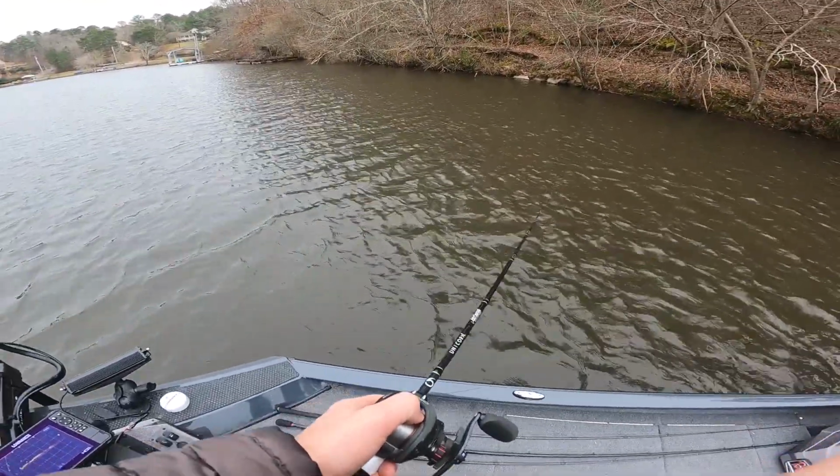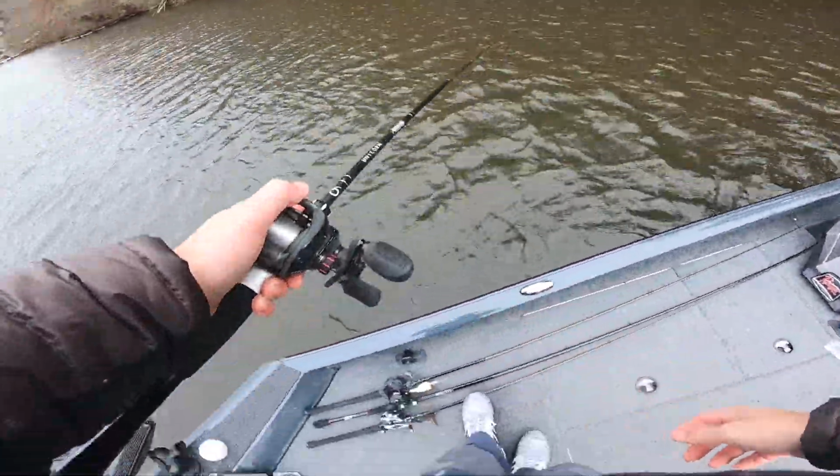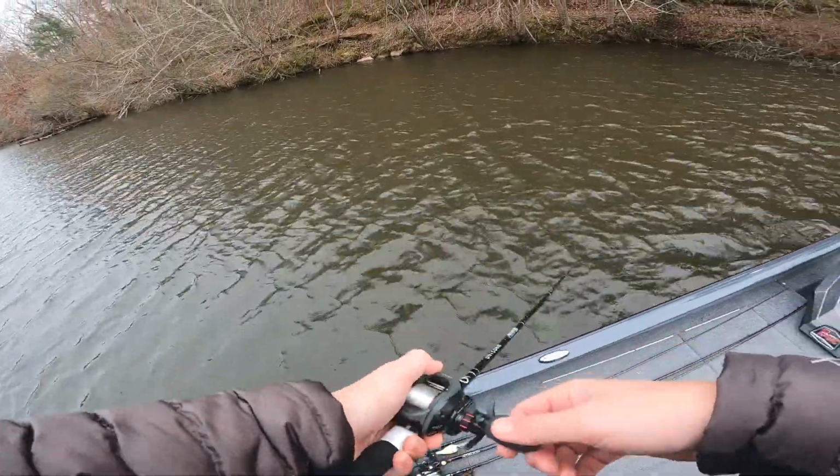Okay, so I just stood right back up and I'm still spot locked in that same place I was. I'm just throwing out in a different direction. And I'm even gonna scoot over a little bit closer to the bank.